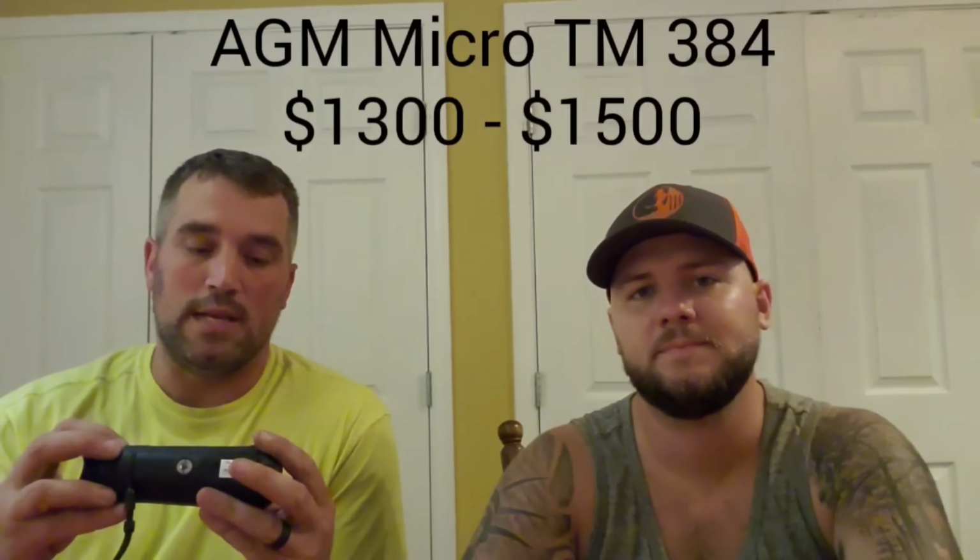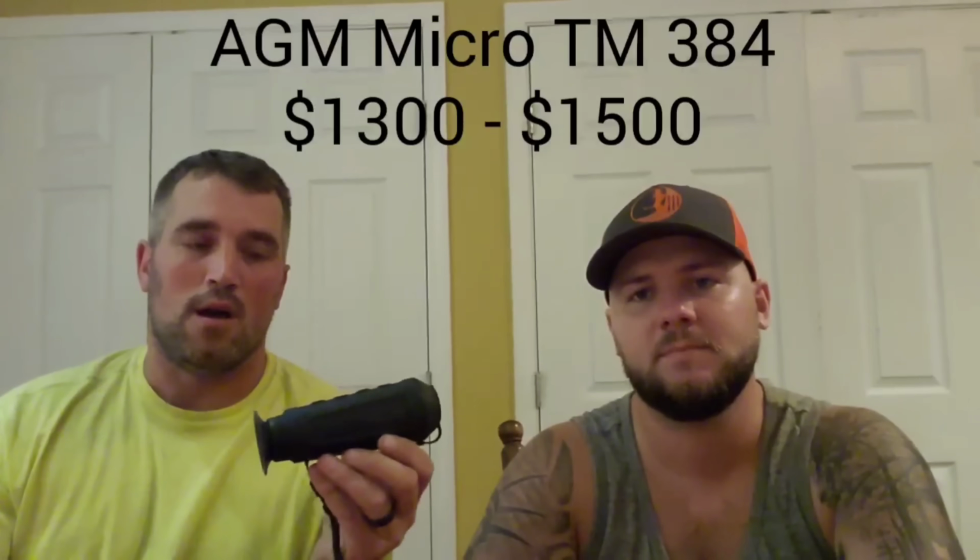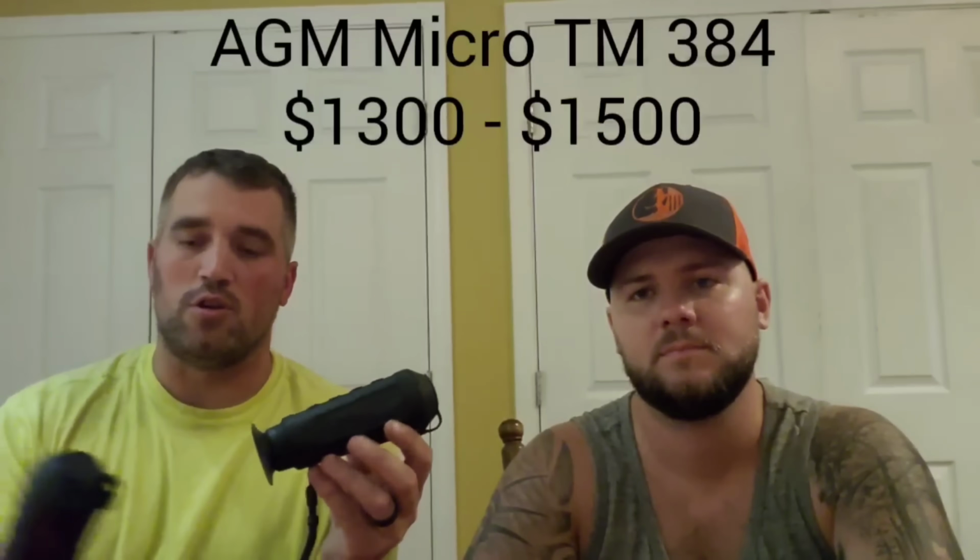All right, next on our list, it's going to look identical to the Micro 160, and this one is the Micro TM384. Obviously, I'm going to show you the two side by side, same size, same everything. Really, the only difference is going to be the inside components. The price point on this one is about identical to the Flir. You're looking at $1,300 to $1,500.